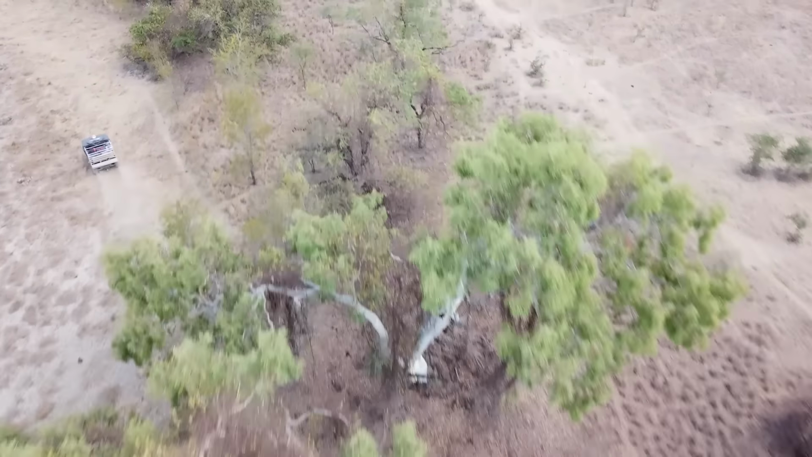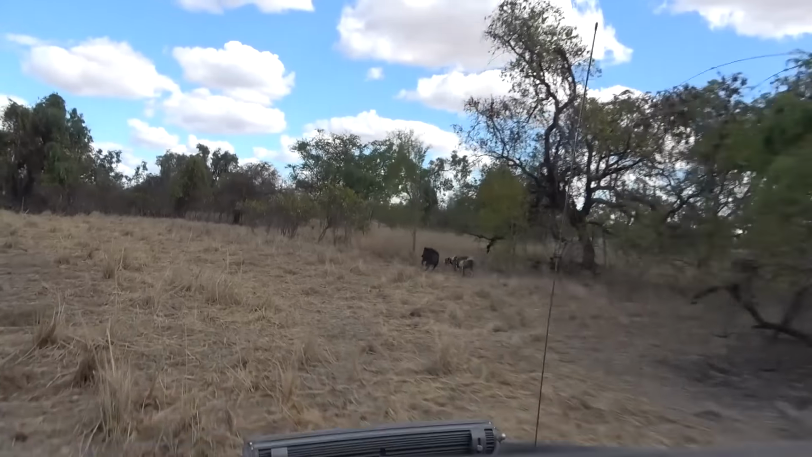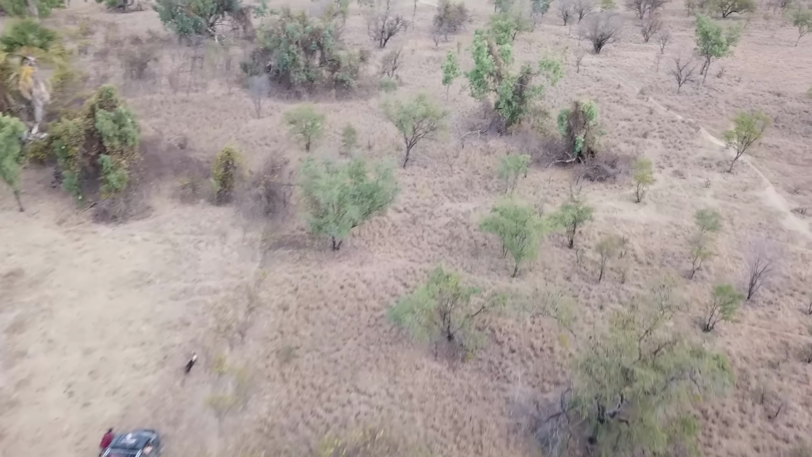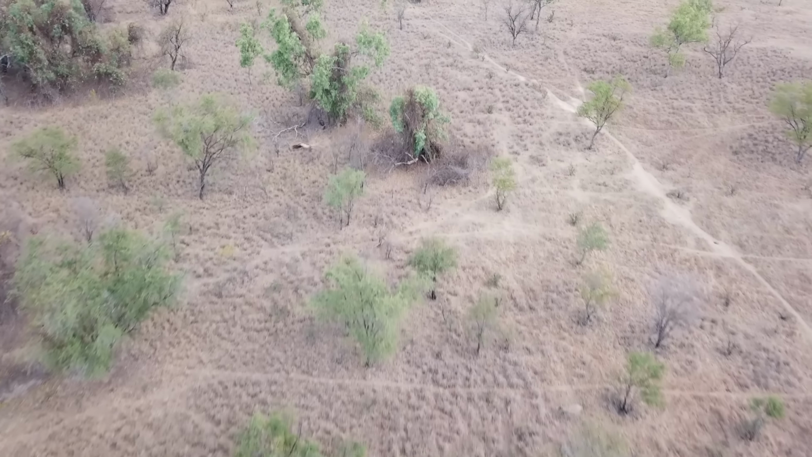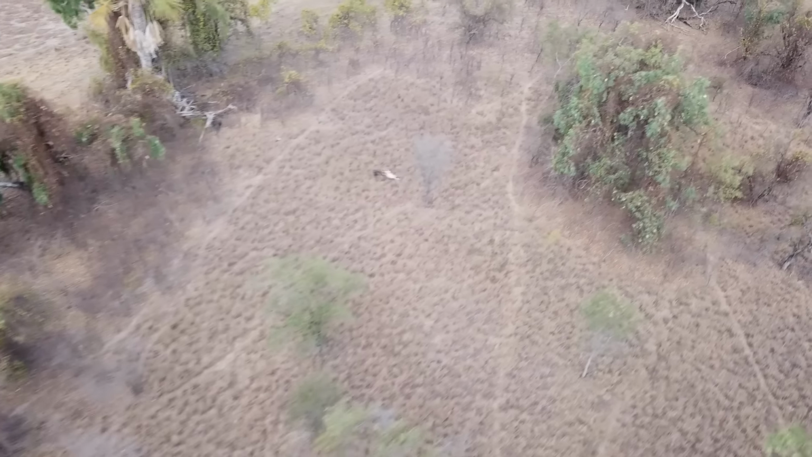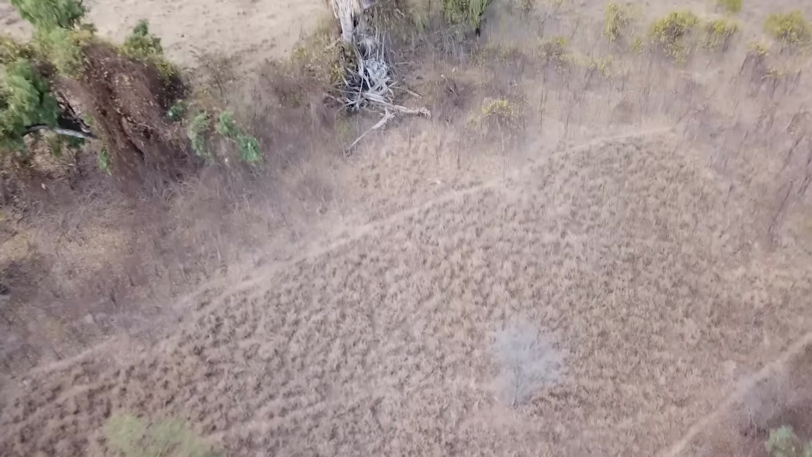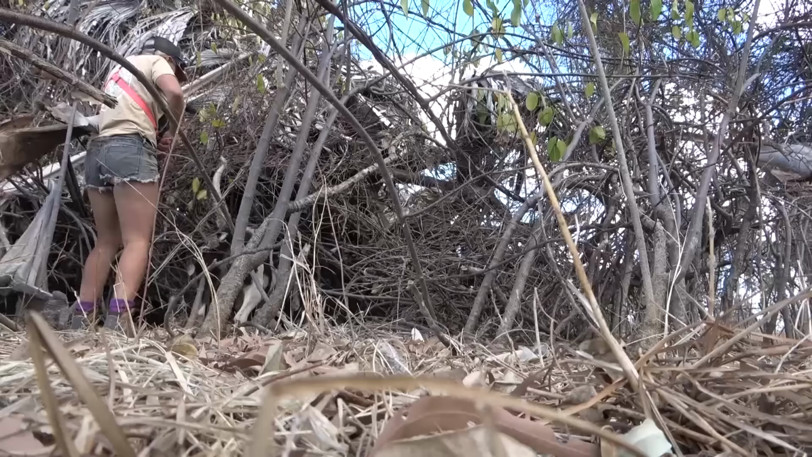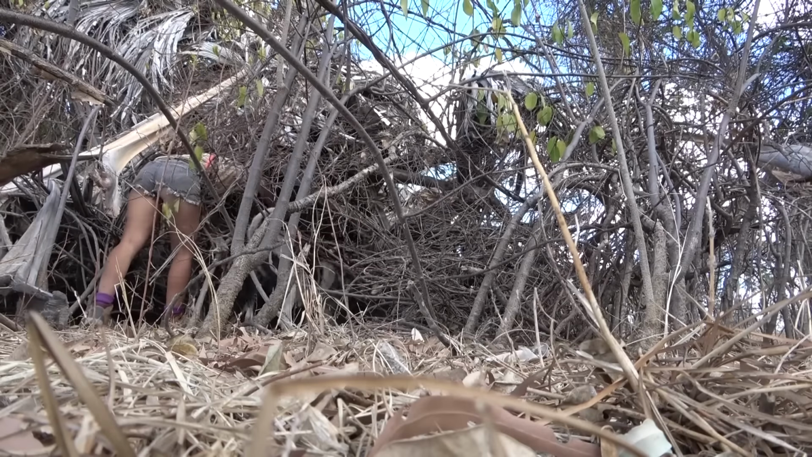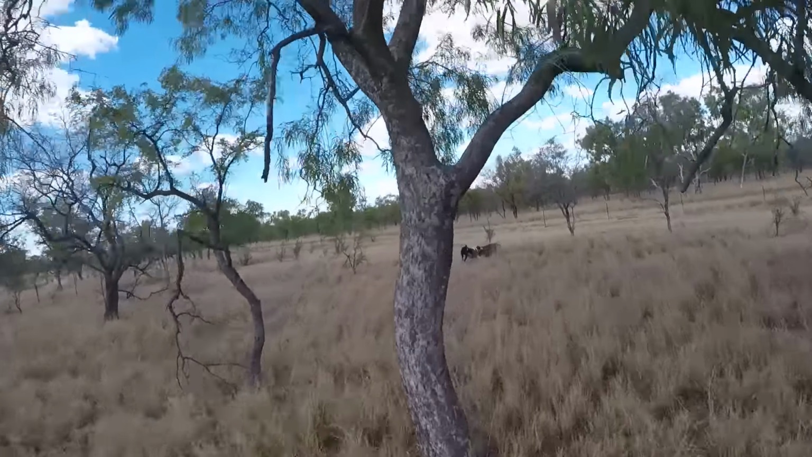Here you see Gru pick a pig out of the mob. The girl also heads out for another one on her own. Gru pulls his up, and here you see the girl still chasing hers out in the paddock, but she ends up going underneath a cycad tree. I didn't take care of the pig she has, but I had to tell Dan about the other pig I seen run off in the distance from the drone. So Dan ran Rocco over there. Rocco pulled him up 100 metres away.